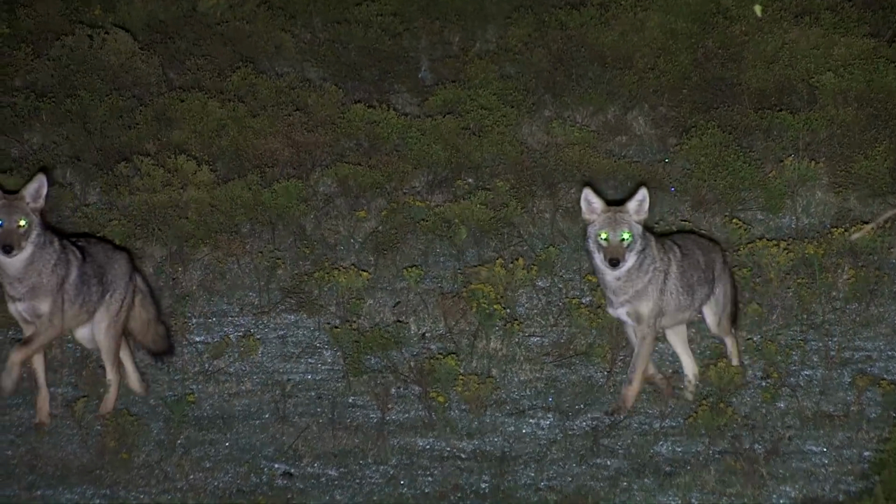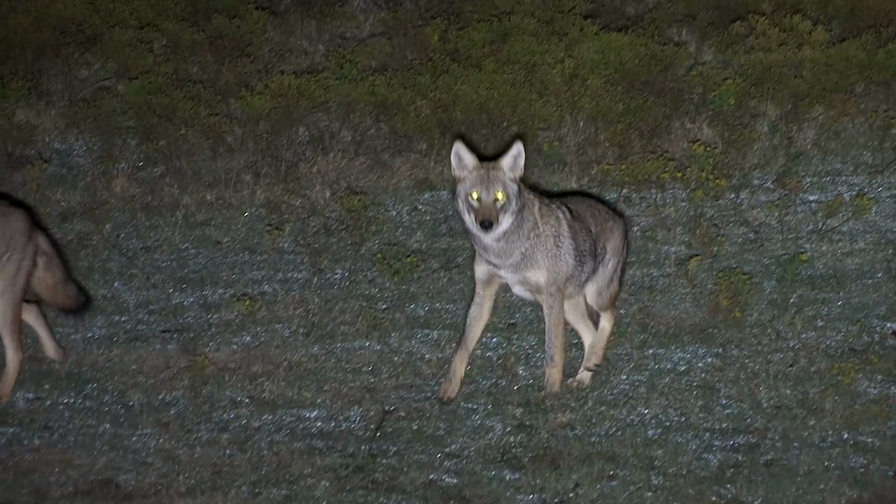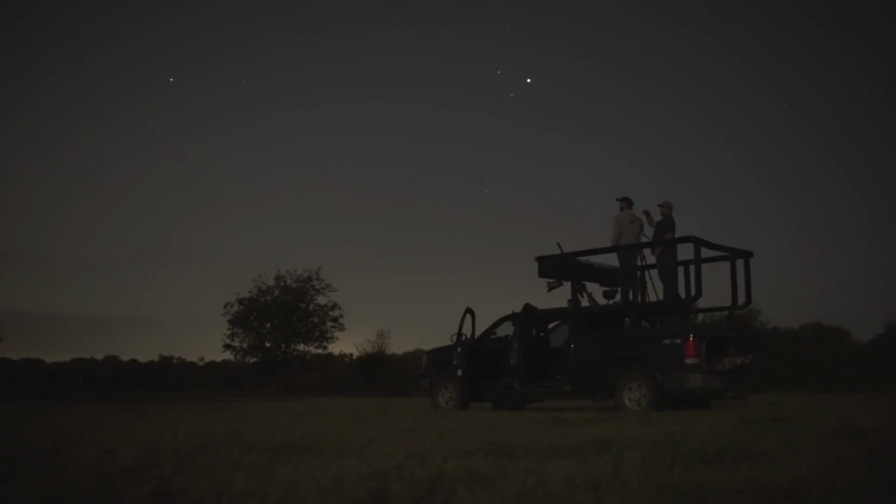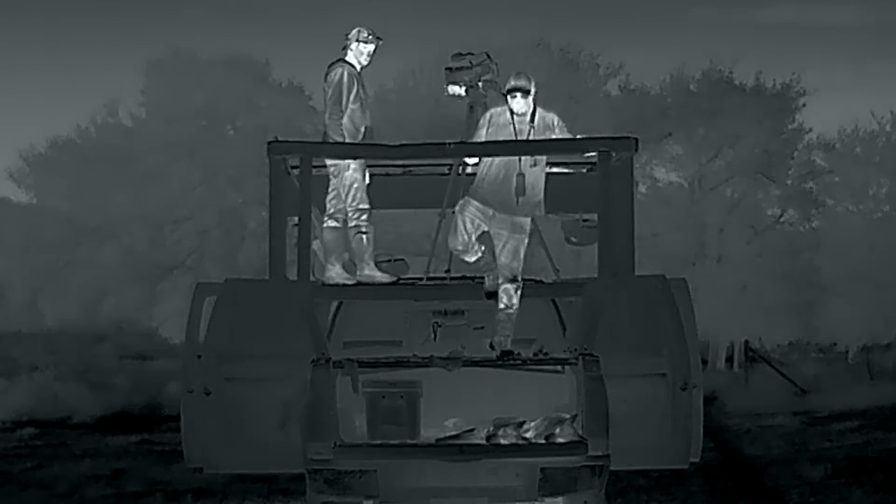It's not every day you get to see 2 coyotes this close to one another in the same frame. I don't think that we could have started the truck back up and killed those coyotes, because they were already kind of on alert. Hell yeah, that was badass.